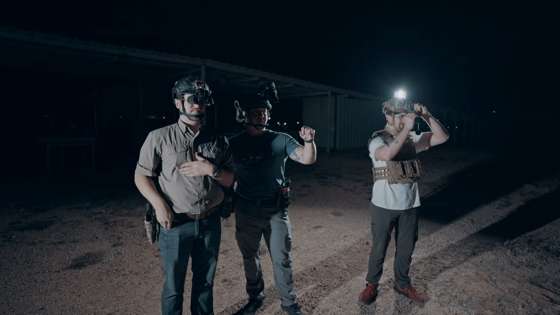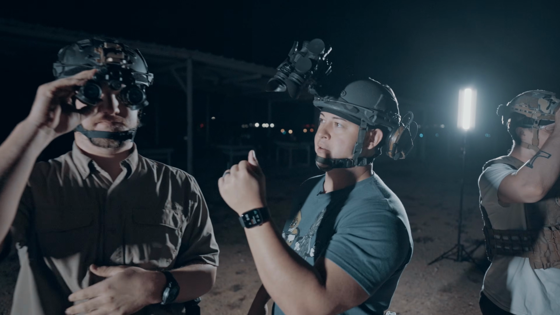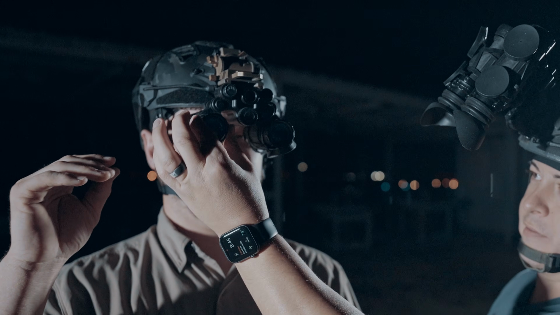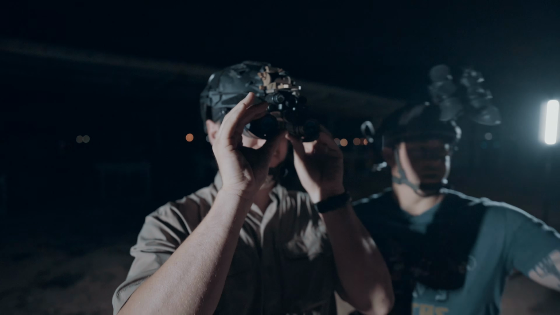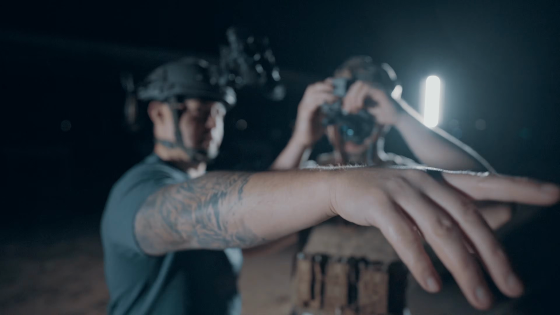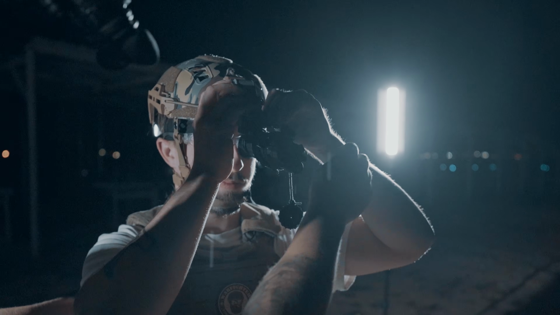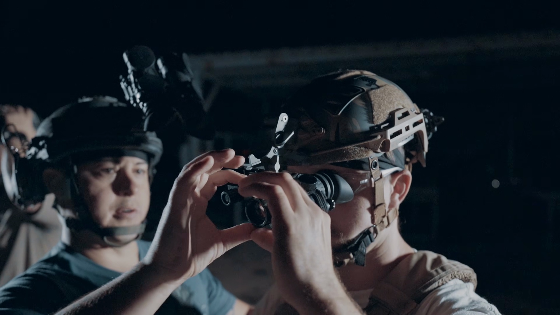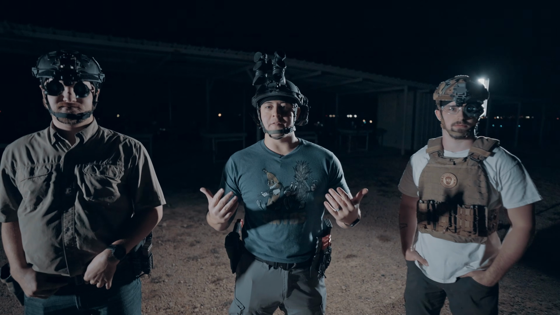All right, Jordan, for you, since you got the dual tubes, what you're going to do is adjust one tube at a time. So you're going to go ahead and close one eye, and on the opposite tube, you're going to reach up front, and you're going to have the focus nozzle right there in front. So you want the targets there in the berm to be in focus. All right, so once you look downrange here, come over to the front tube and adjust your focus lens there. Oh, okay. So go ahead and close your right eye. Perfect. All right, so now we're all fitted in, we're all sighted in.